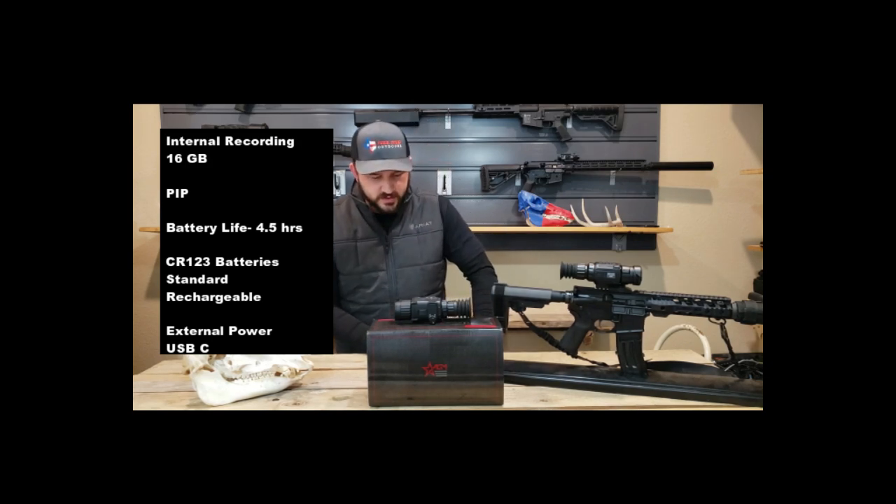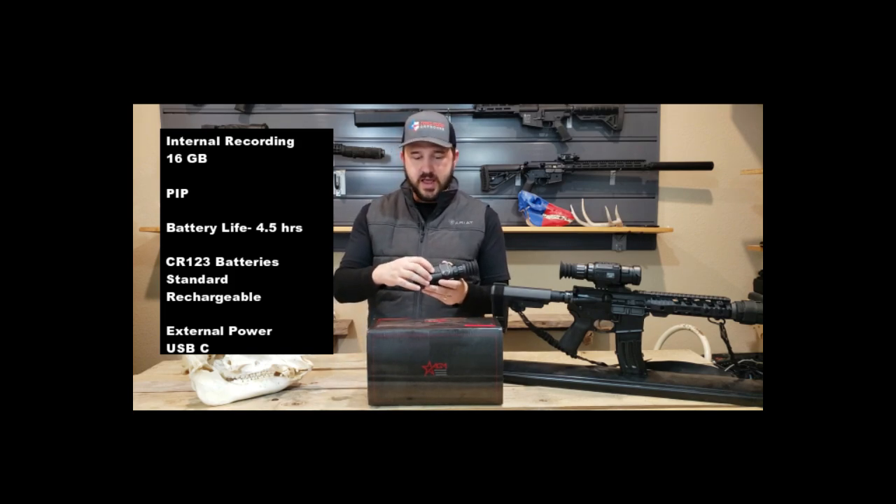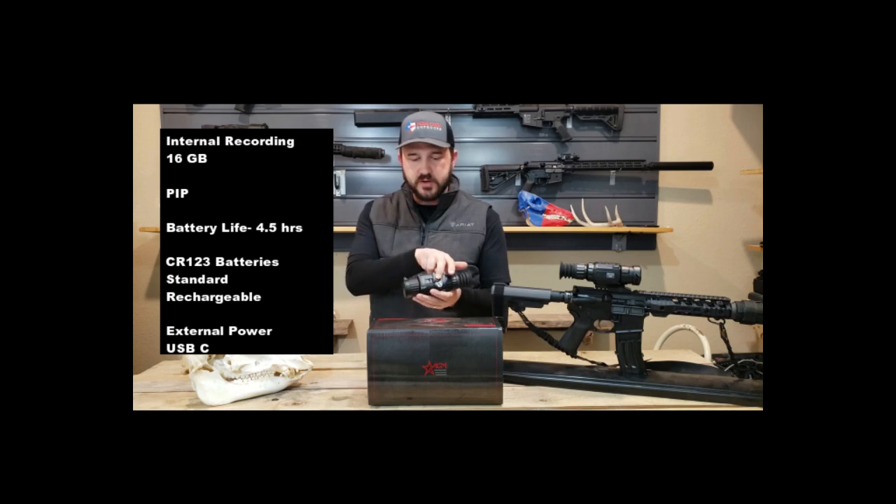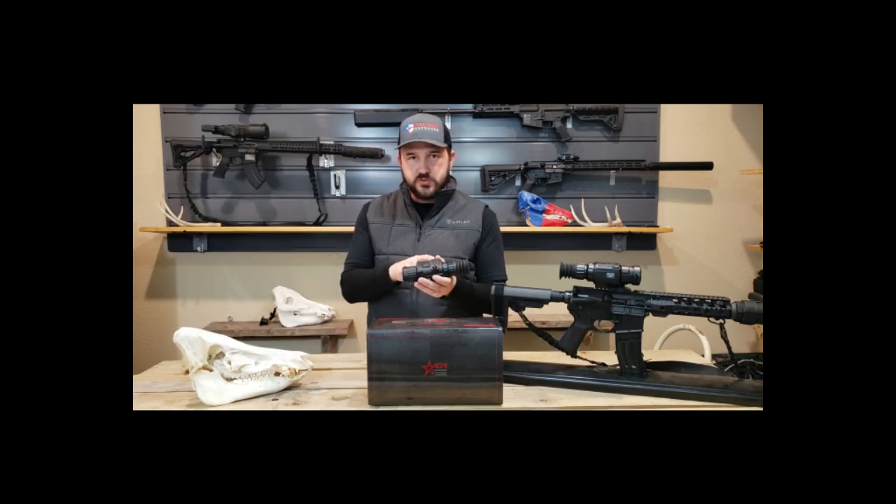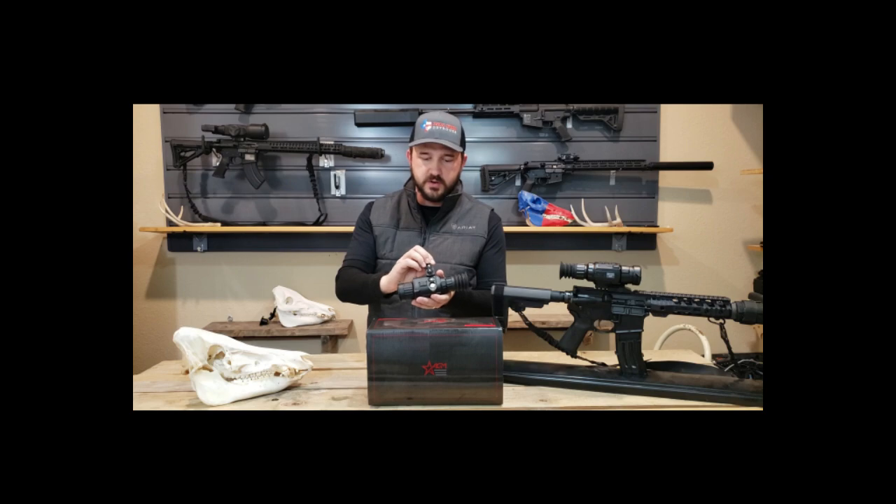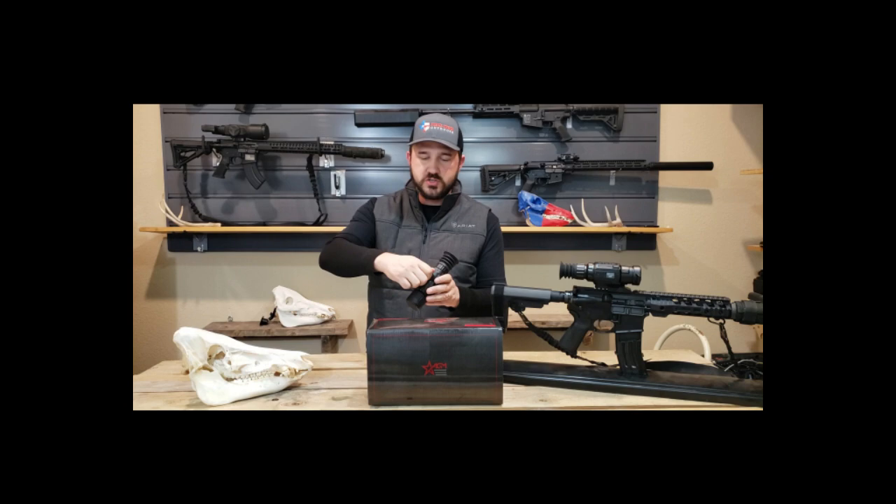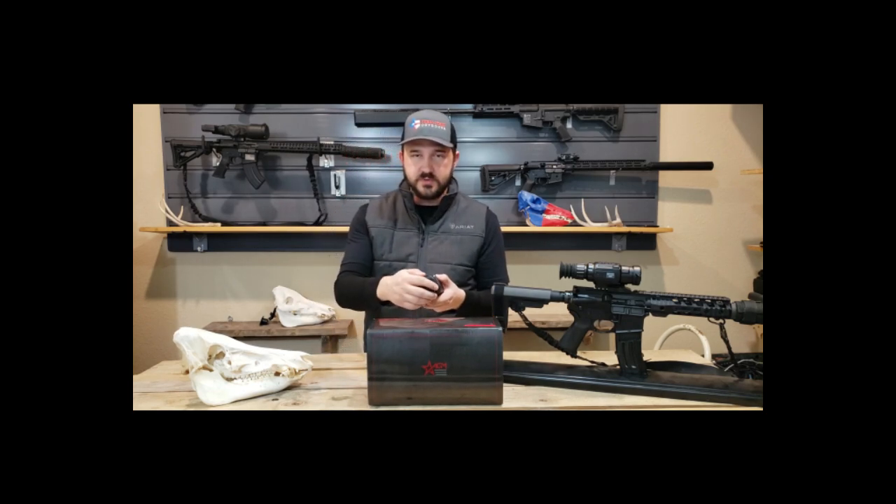I will tell you something that is really cool about this: it can run regular CR123 batteries and rechargeables, and you can run USB-C power as well as data to pull off the videos, right next to it. One thing here is that the CR123 battery compartment is a screw. You unscrew it, it will loosen the battery compartment, and it pops open. And screw it back down. There are no push buttons. You don't have to apply a certain pressure. You just screw this thing down, tighten it down, and it's ready to go.